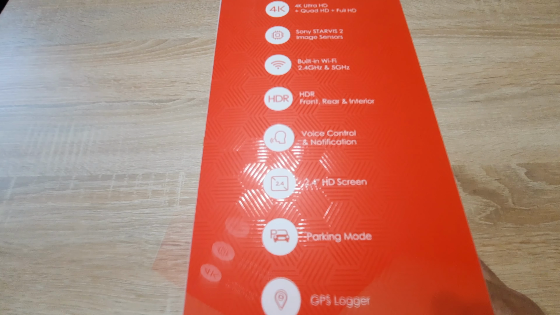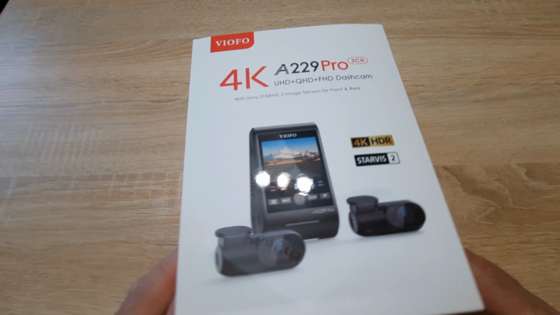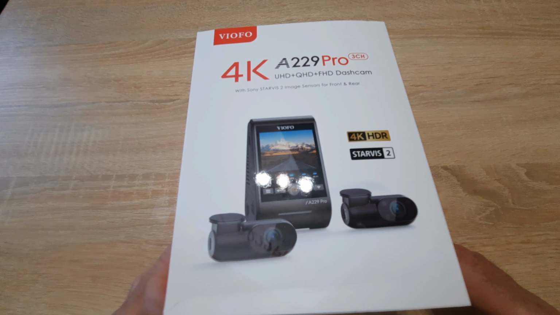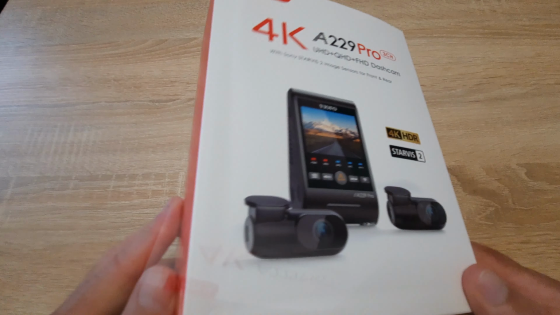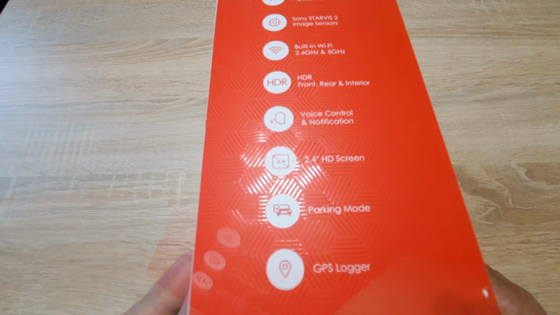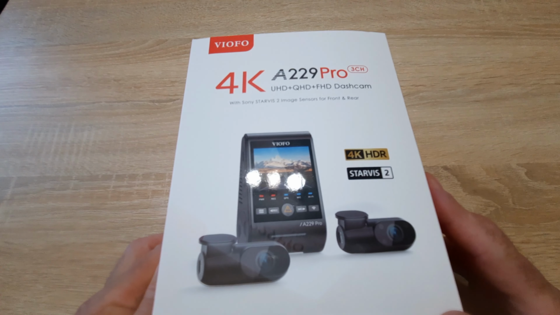And Viofo was the first dashcam manufacturer in the world which was using an image sensor. They are using only Sony image sensors, so they use it, the first image sensor with HDR technology. So at night the Viofo was the first dashcam which can read car license plates.